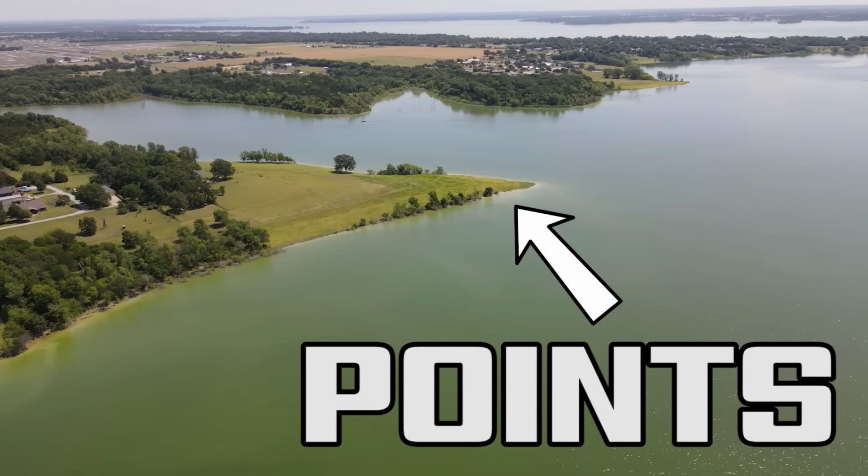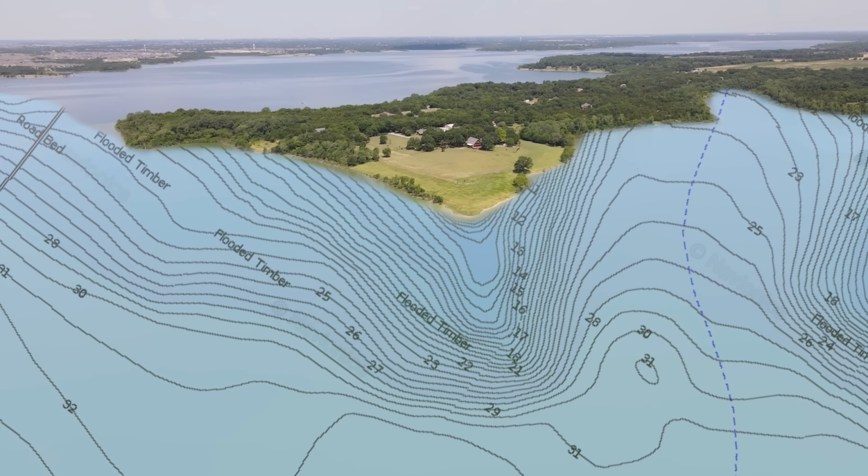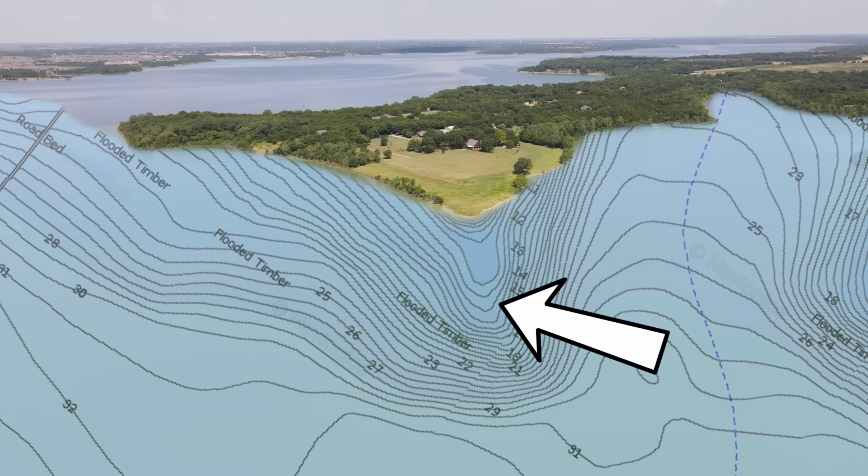Now, the next location is going to be points. And I know I sound like an absolute broken record here, but points hold bass, and especially ones with rock. Now, if you see a point on land that has rock on the land side of the point, you can make a pretty good wager that there's probably rock that continues under the water on that underwater point. Now, make sure that you are studying your topographic maps, because oftentimes a point on land will not continue into the water in the exact same way that you imagined it should.